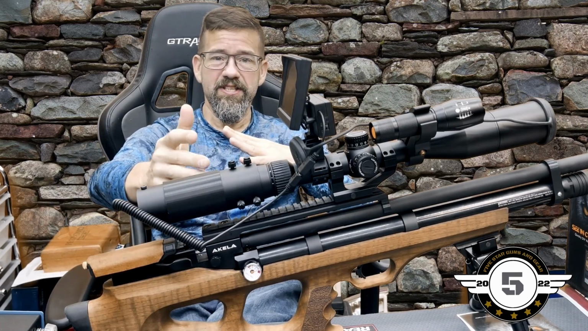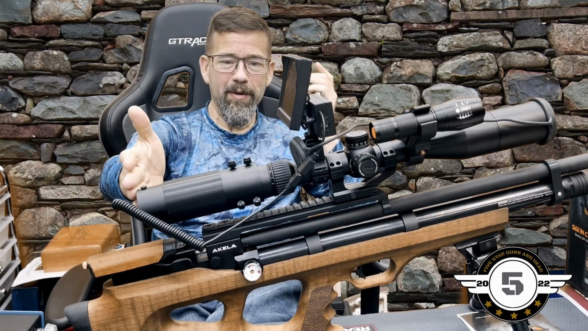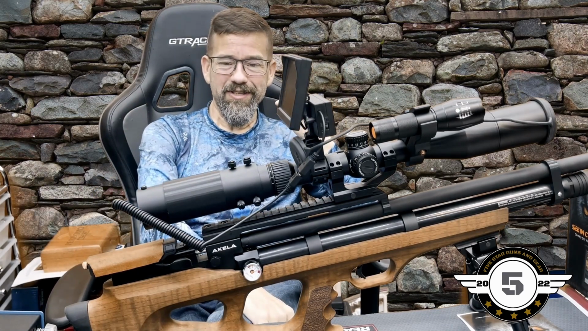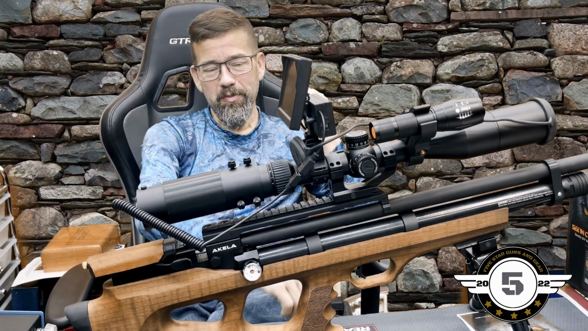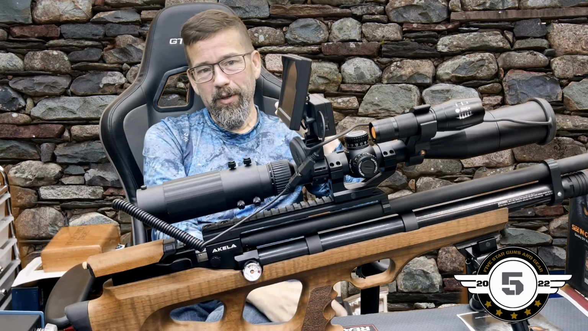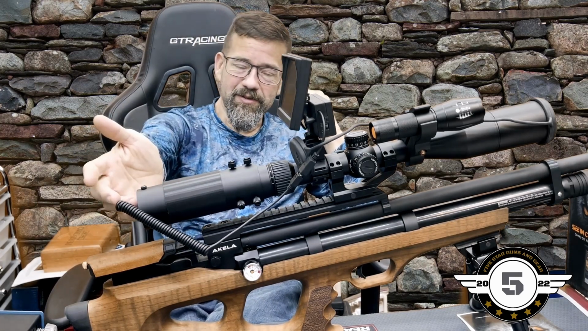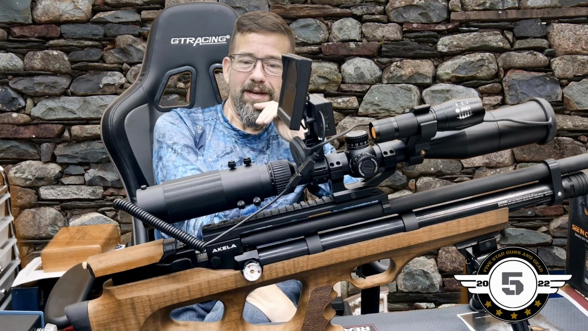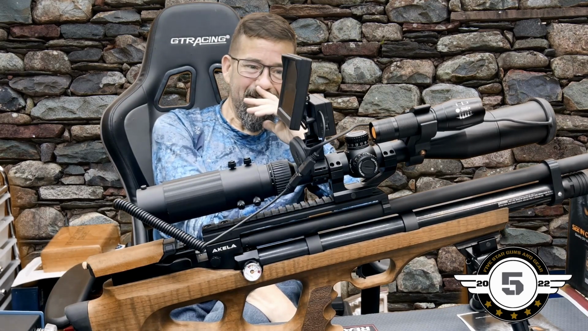I used to have a bullpup 223, and I would not want to be behind that and get sucker punched with it. That would probably catch your eye open. But you're going to be looking above and shooting anyway, because you're not going to be able to see through this. You're going to be looking right there. So that should be a non-issue. Don't get your eye behind it, I'll just put it that way.